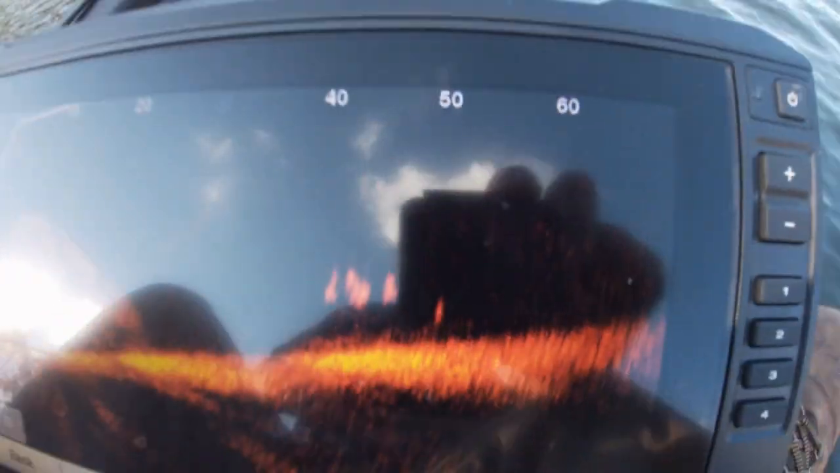So real quick, there's the ball of shad. You see these signatures out here to the left coming across? Those are your bass, or your white bass. See them coming back in right there. That is your bass coming in to the shad. Now watch the shad move. See how the shad moves?